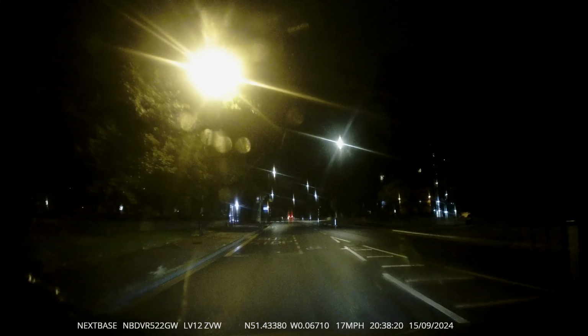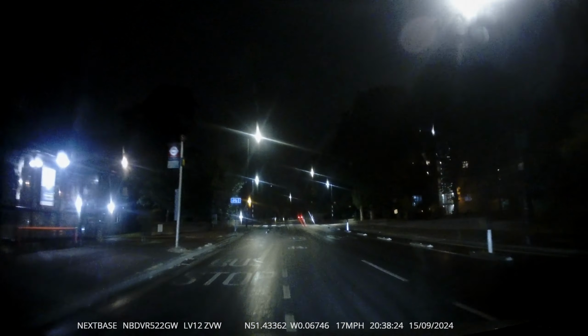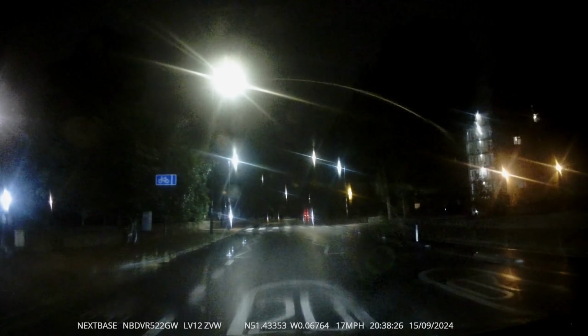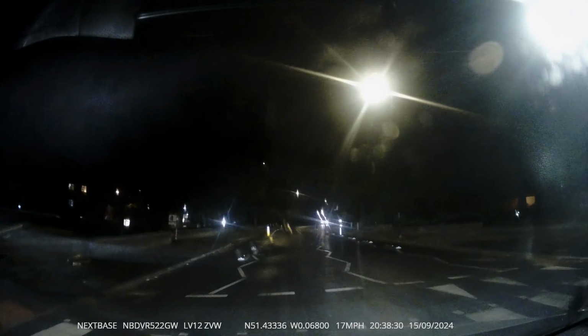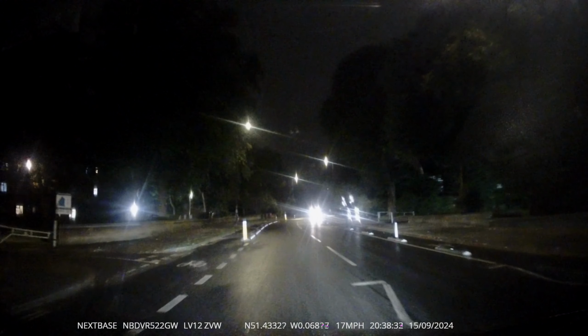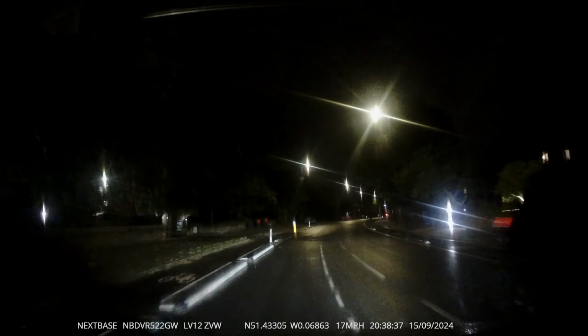Now, zebra crossing, I'm scanning it, I can see that it's clear. Split single crossing. Also keeping up to date. Right-hand bend, position to the left to get a better view of the road ahead.